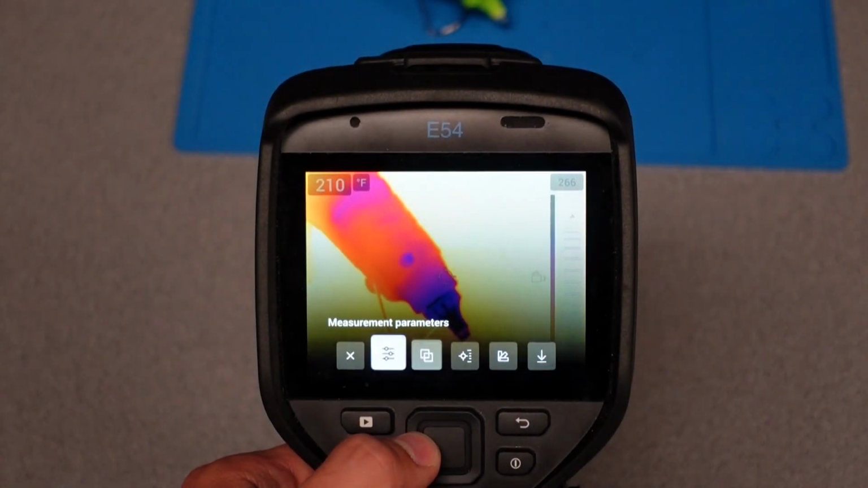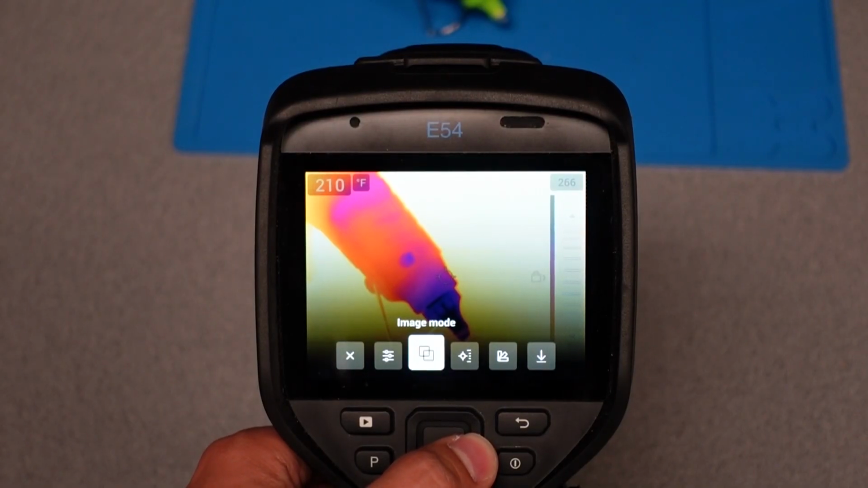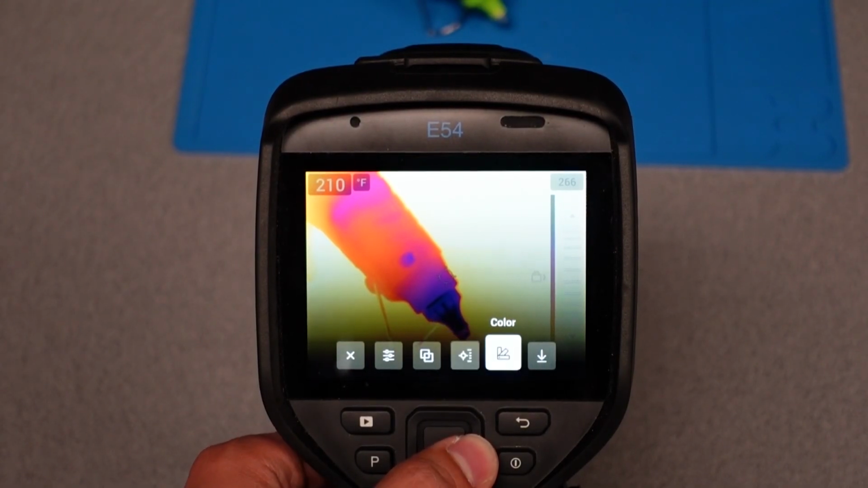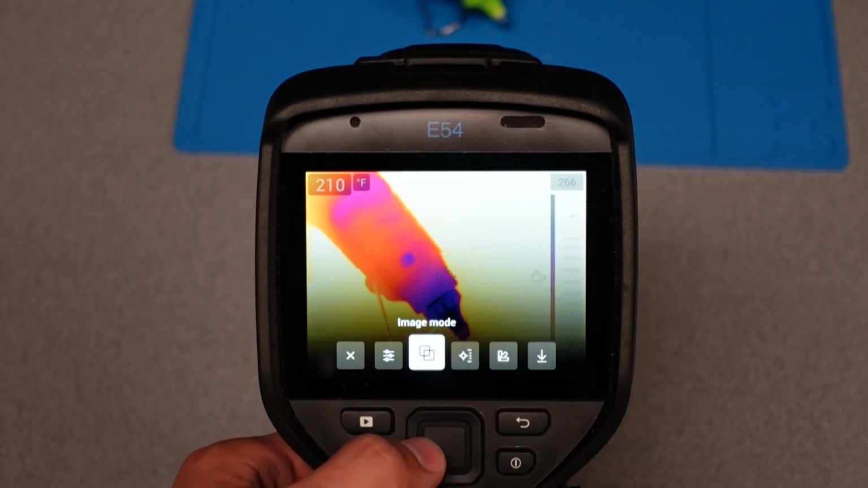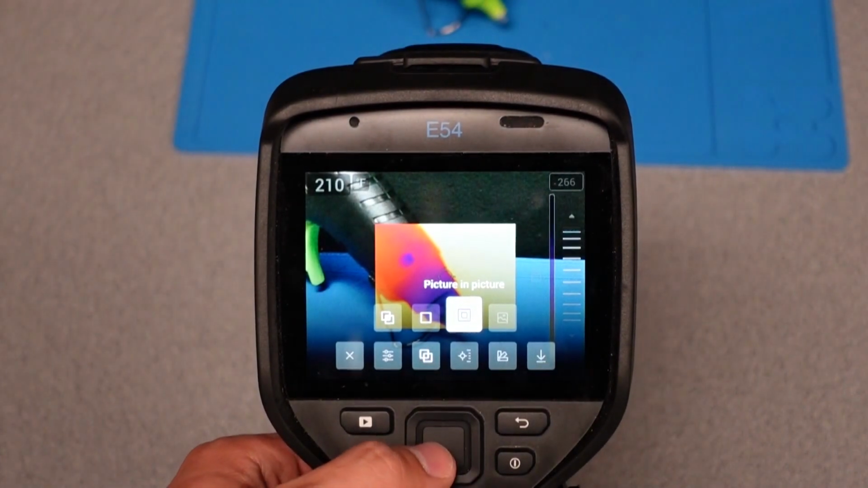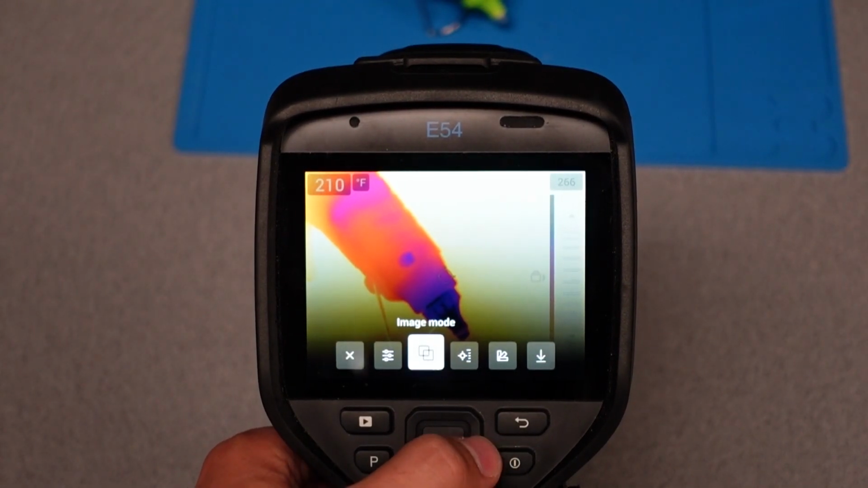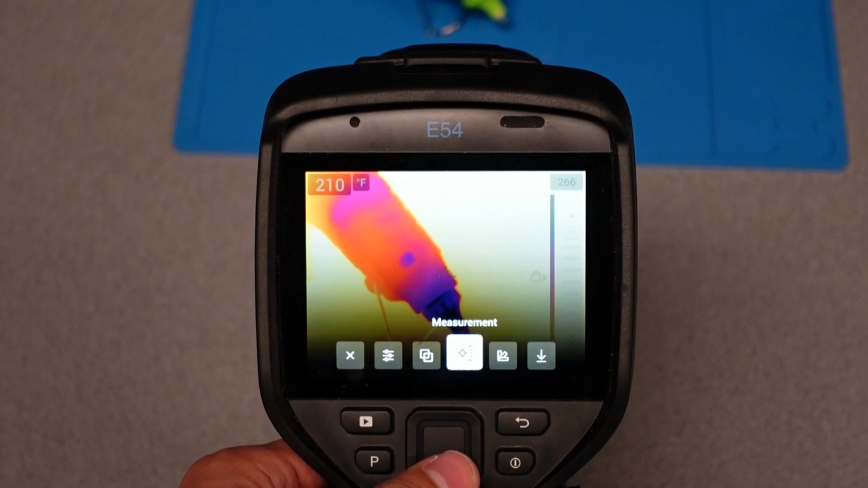The temperature scale is always manual, and the measurement parameters, image mode, and coloring are all adjusted in the same way, although you cannot change a thermal image into a fully digital one. The difference between these settings and the main menu is primarily found in the measurement section.